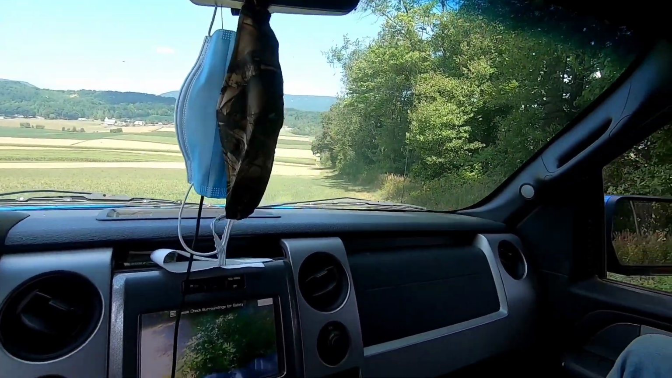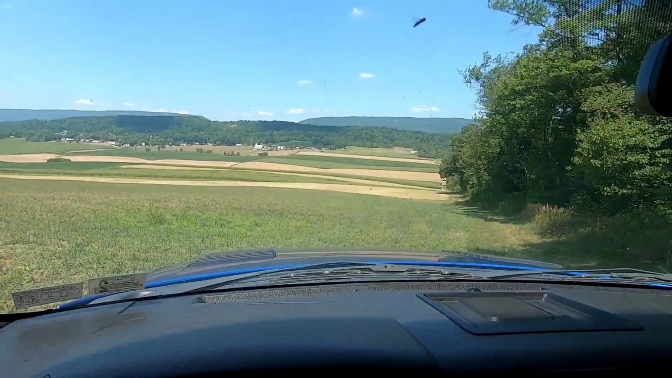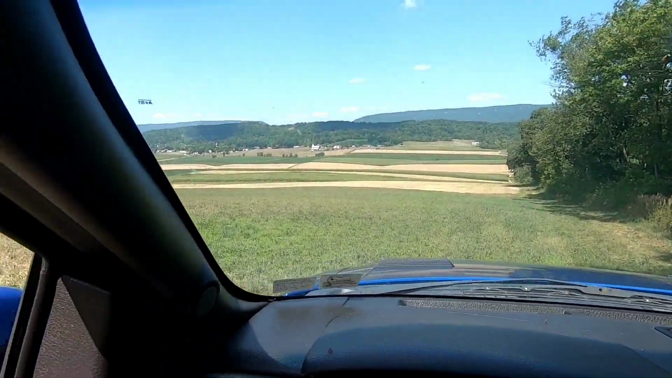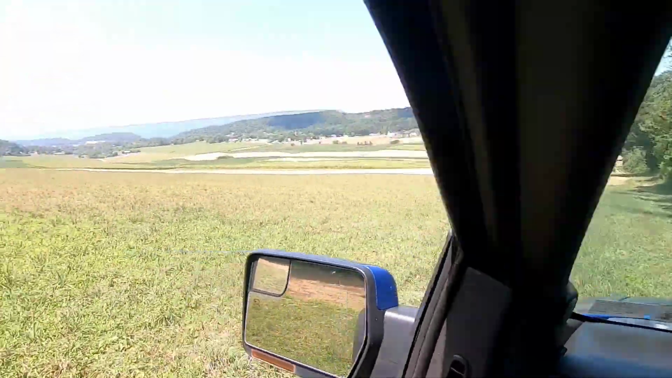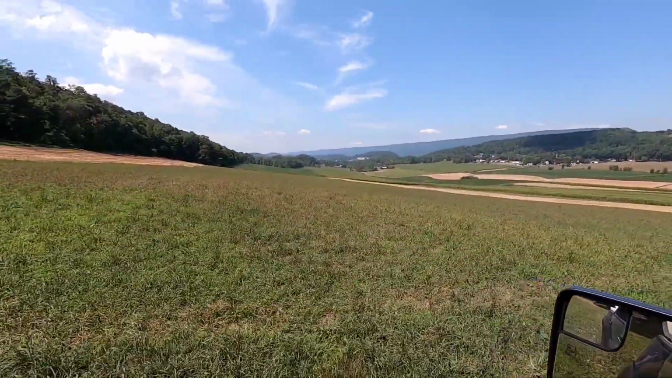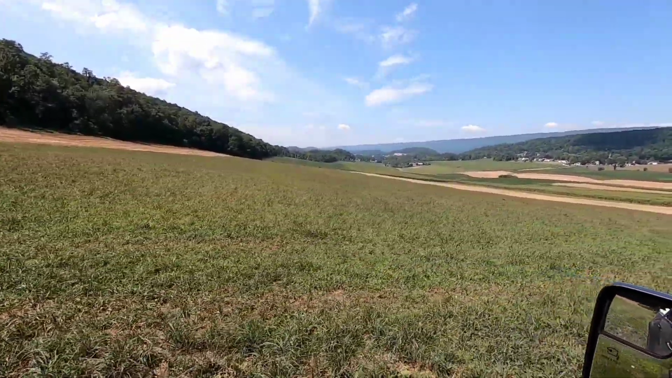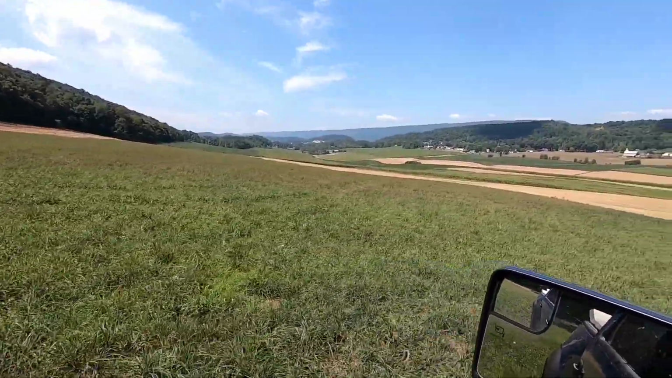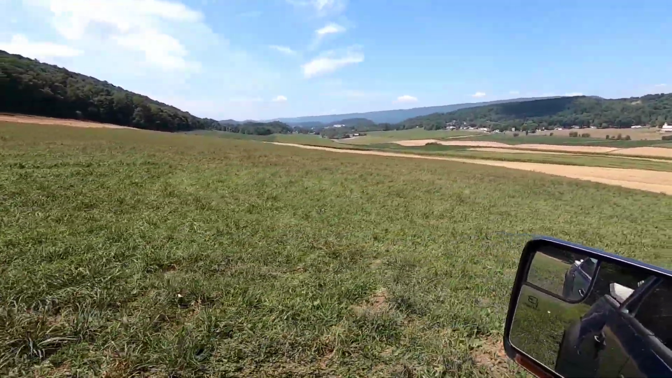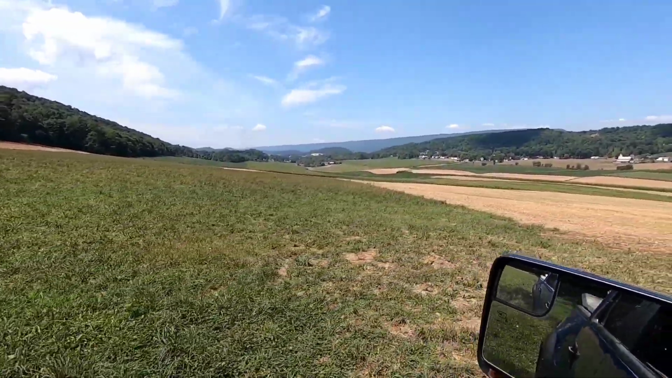We'll get on out of here and we'll go home and check the other cards at home, see if we have anything worthwhile out at the opposite side of this field right here. We have two cameras way out at the end. We had to come in from the other side over there, pull them cards, and we'll check them cards at home. And I'll get back with you guys here in a minute.